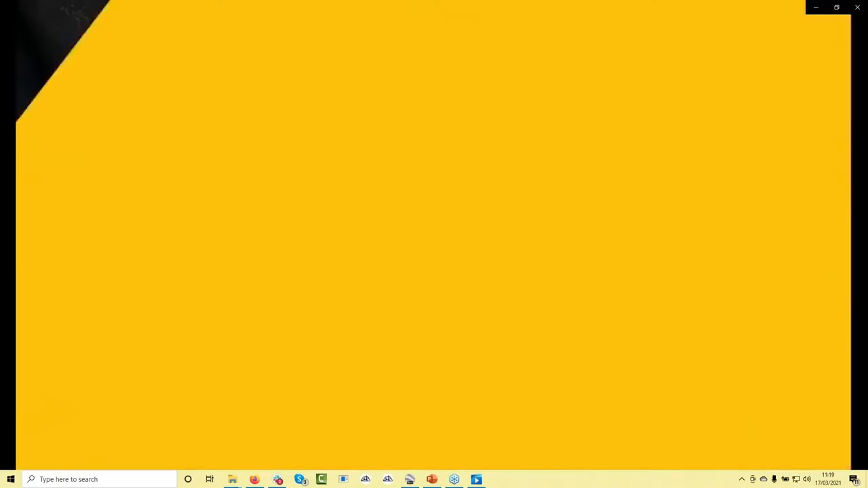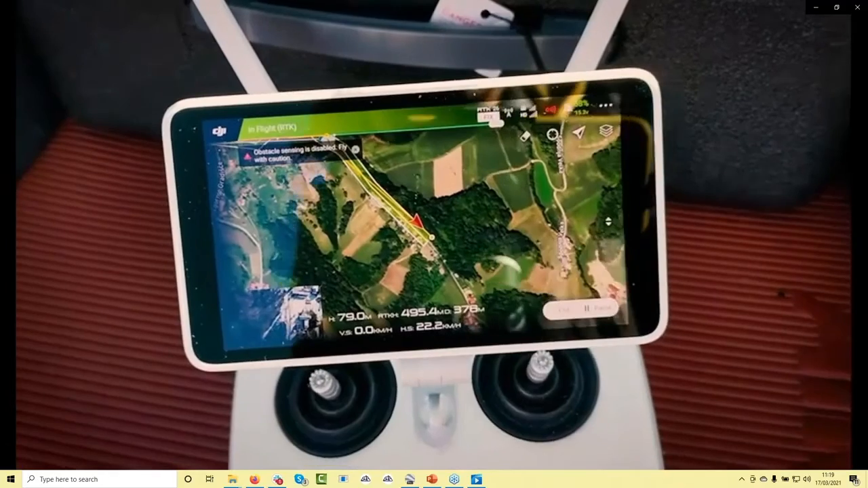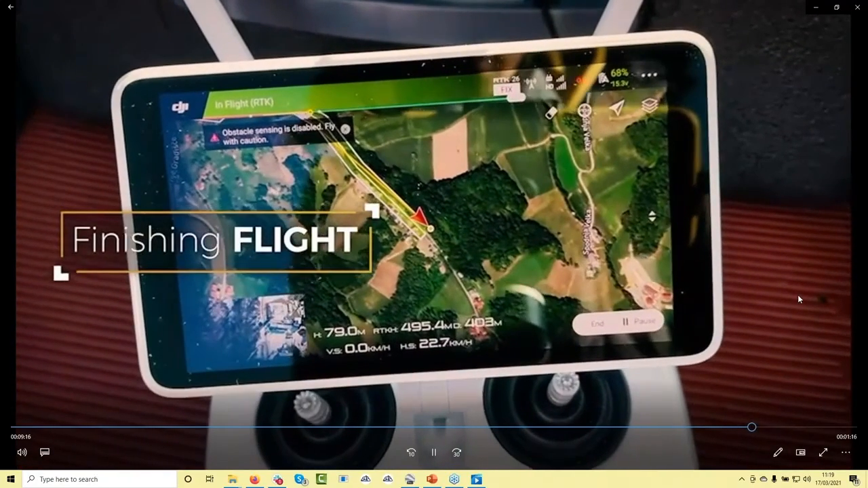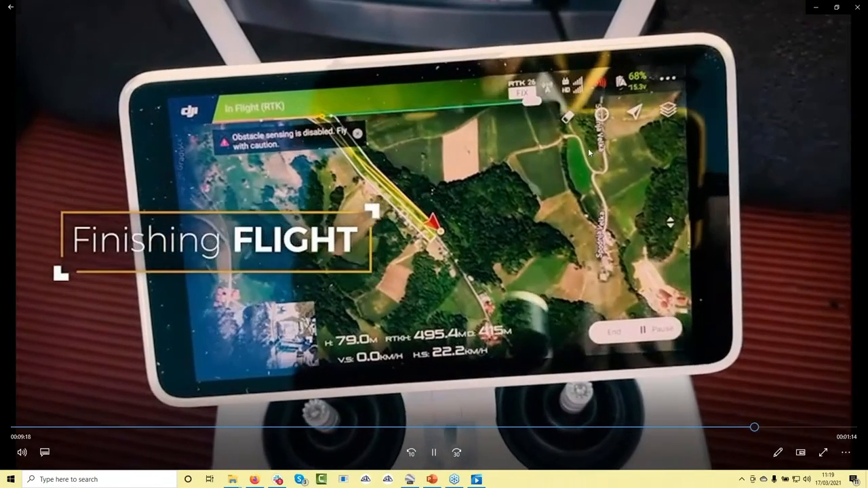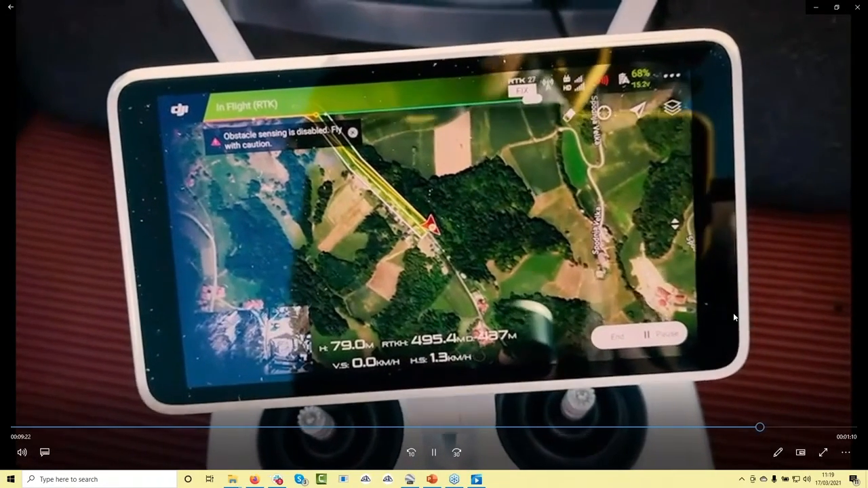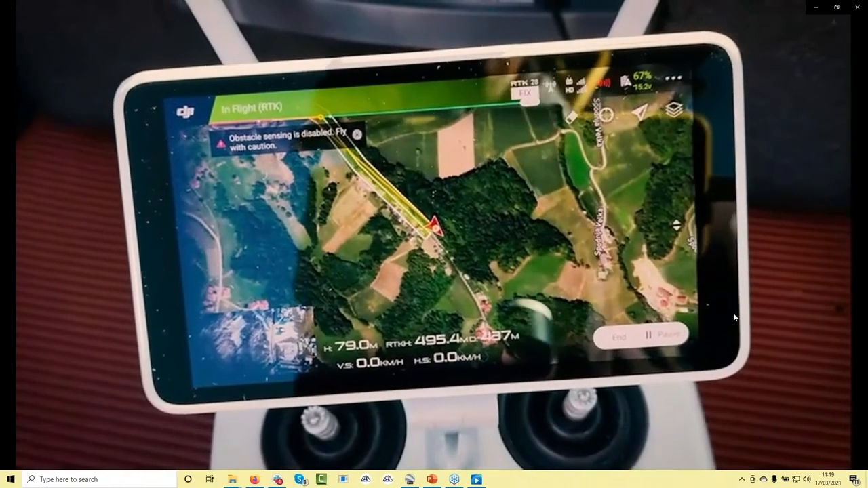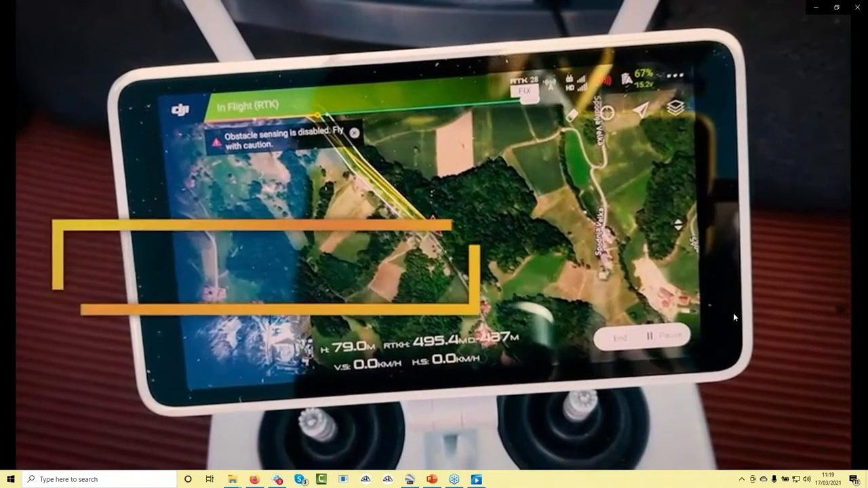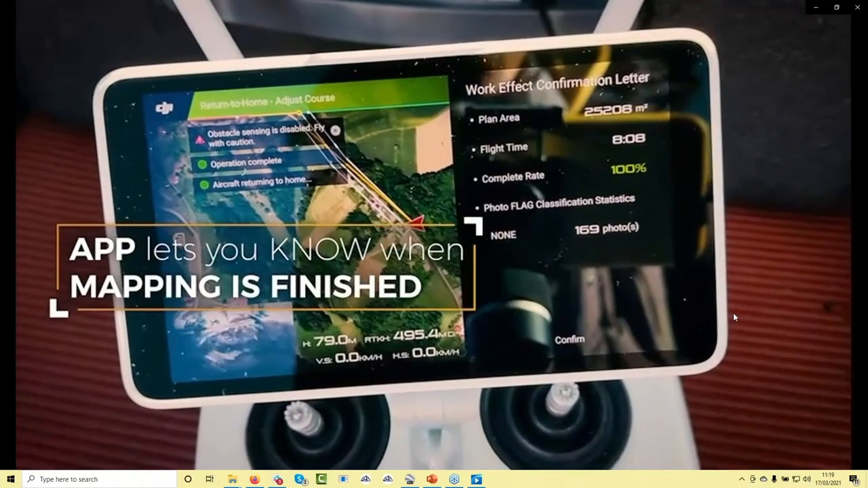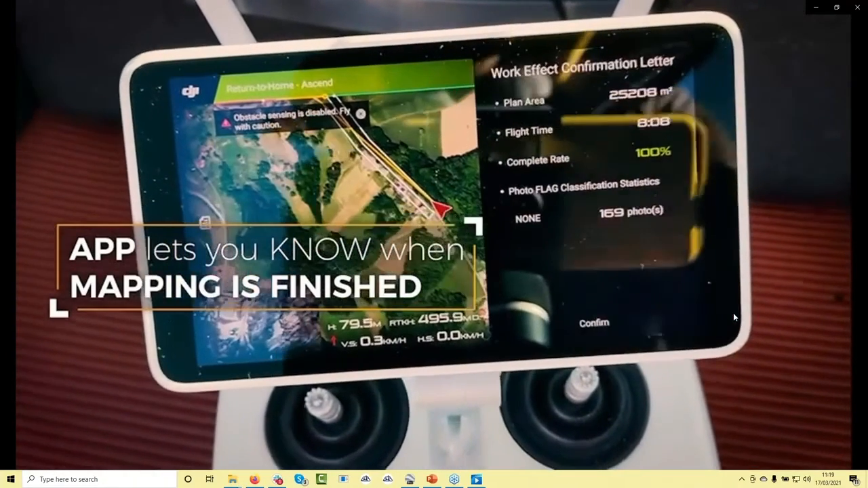Okay, we are just before finishing the flight. A few more seconds. Battery level still sufficient, and when it triggers the last image, the application will let us know that the mission is completed and that the drone is flying back to the home point.